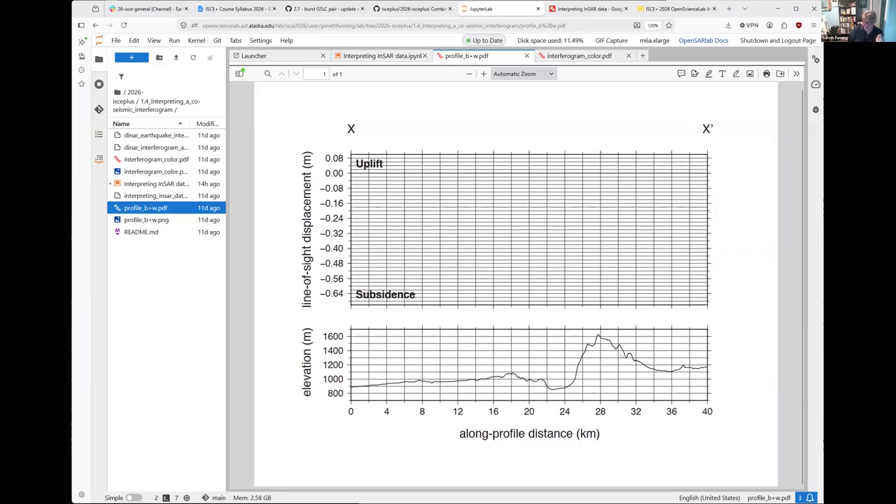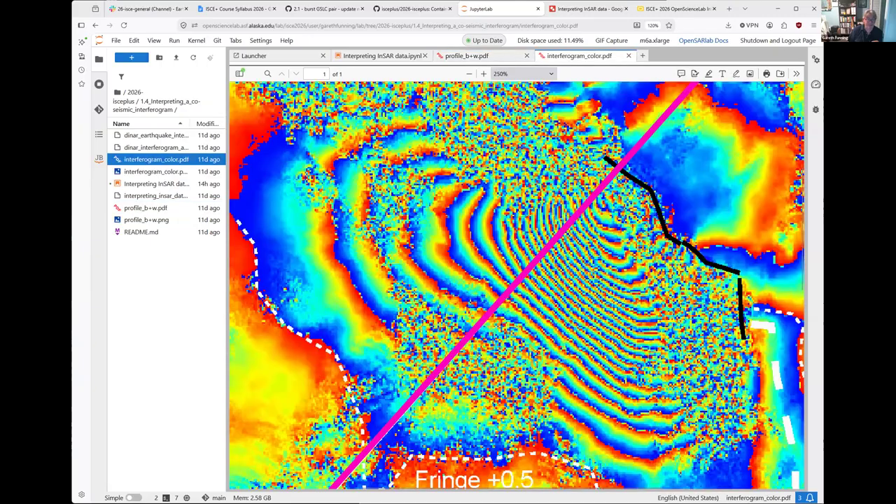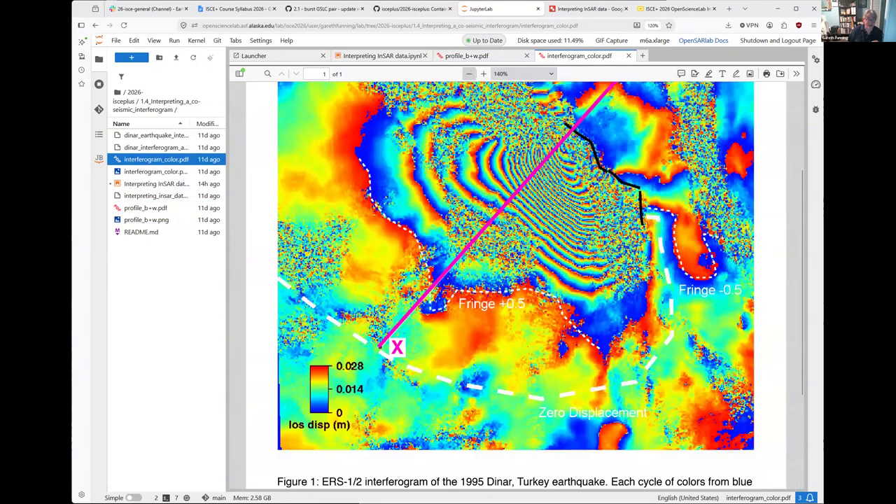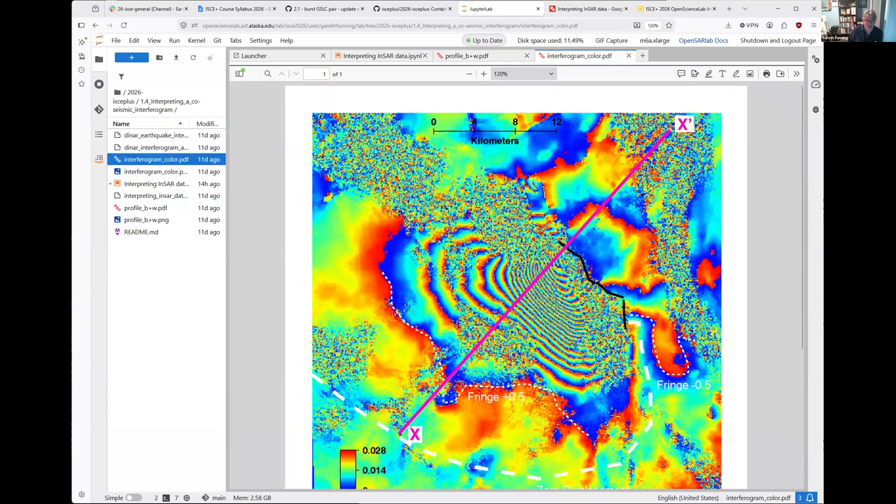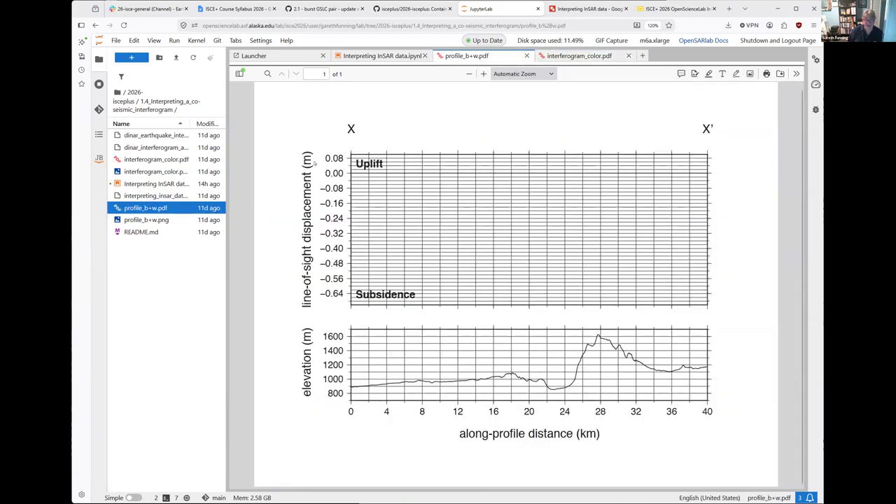If you were to print out the interferogram in color at the same scale, on letter paper, as you printed out the grid here, then you should be able to fold the interferogram along this line, or fold and lay it along the profile. They are exactly the same size. Now, not many people are going to have the capacity to do that, so I have a solution as an alternative.